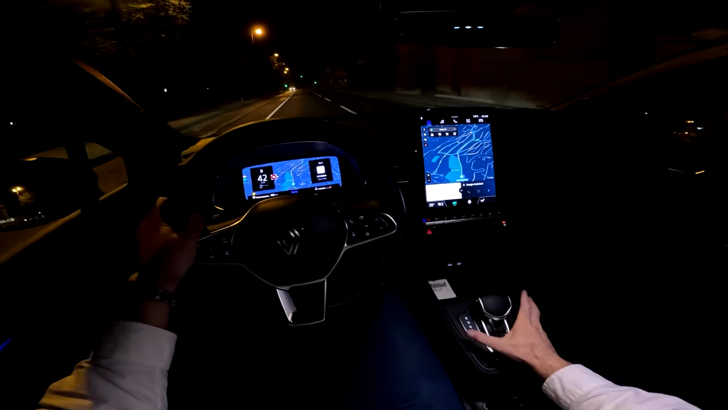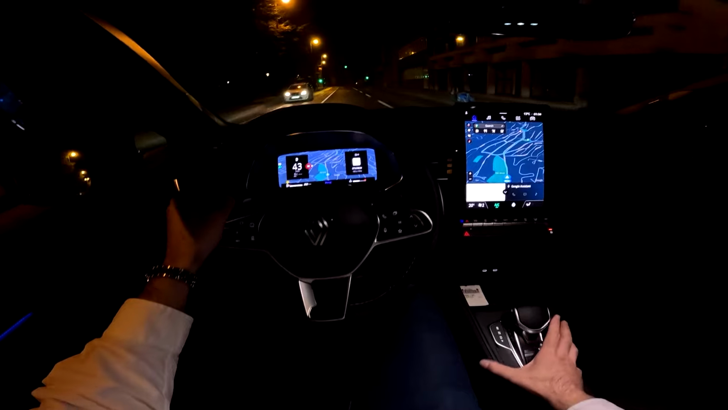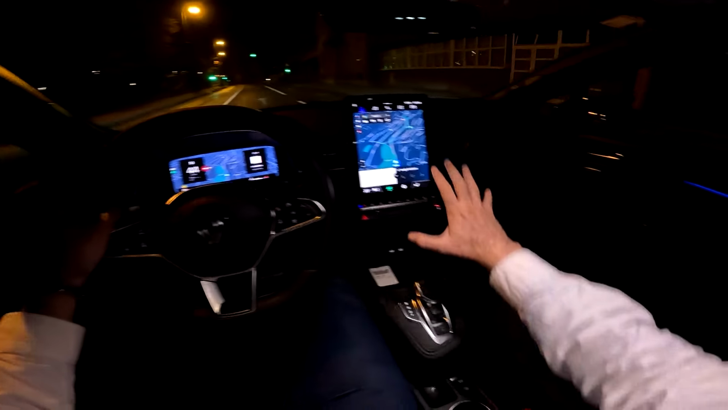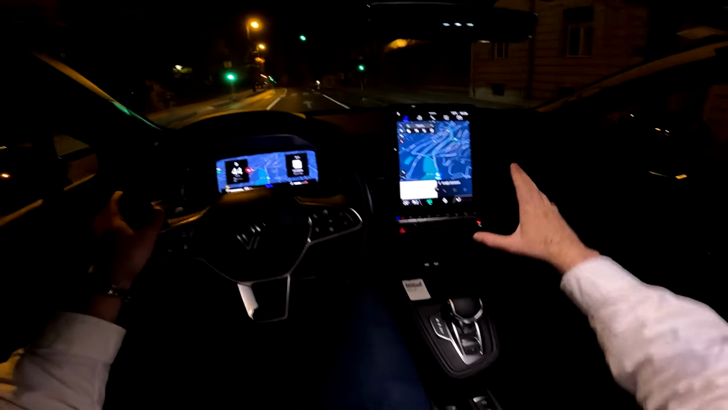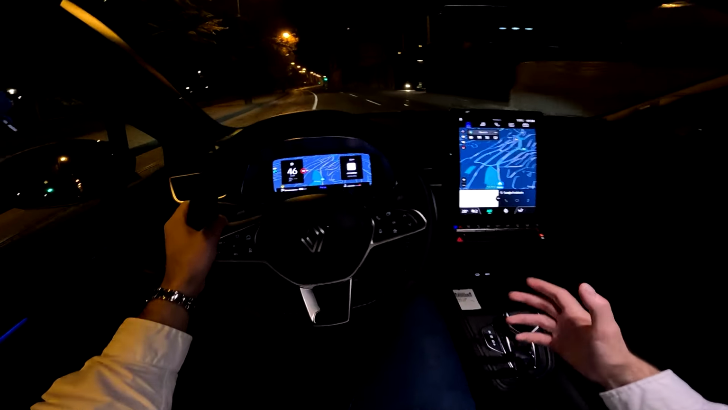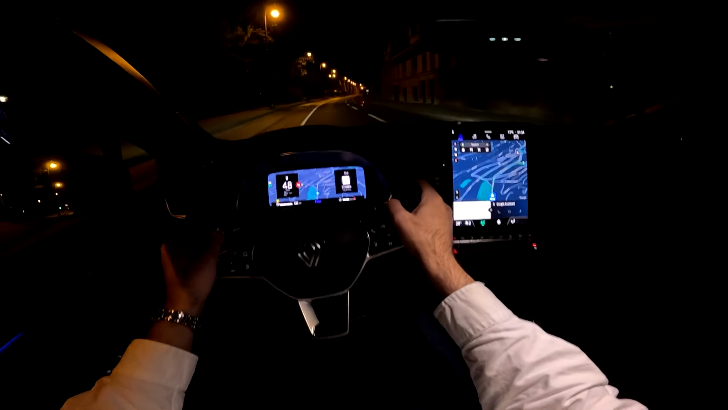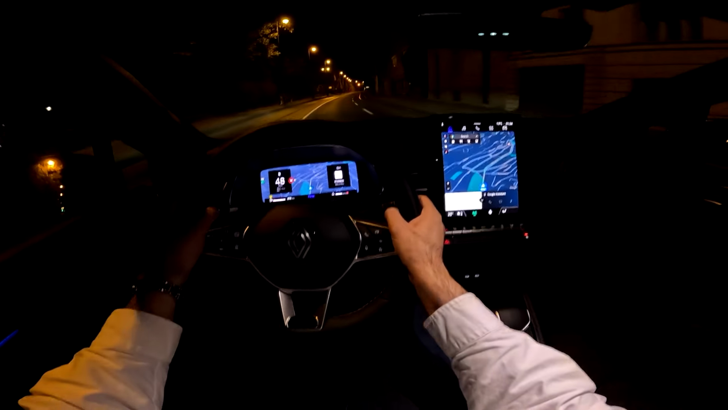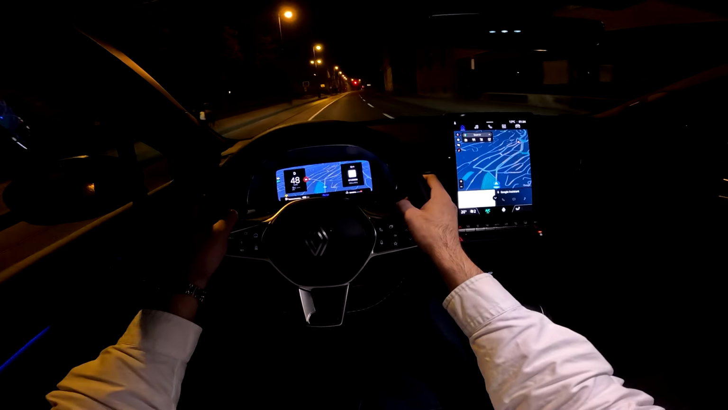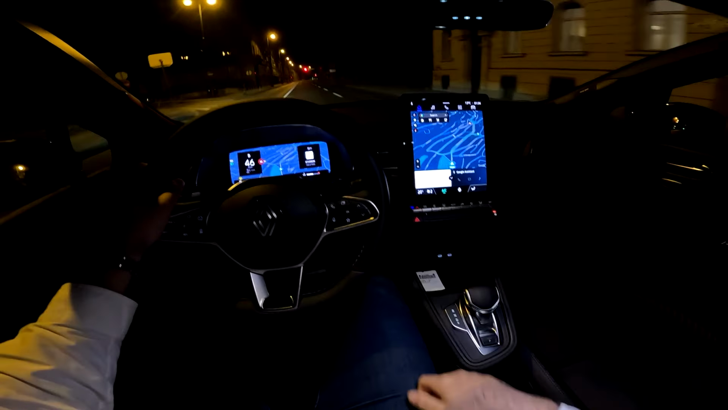And here in the middle you see this gear lever for the EDC automatic transmission. Here we have the Esprit Alpine trim. So you see we have the special interior. It is a bit different compared to the Techno trim that I also recently tested. So the hybrid that I had the Techno trim, and you will see some differences if you go and watch that video.